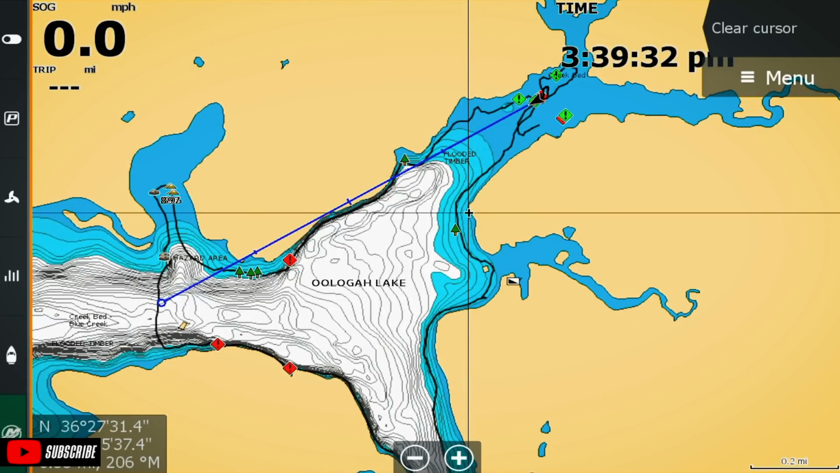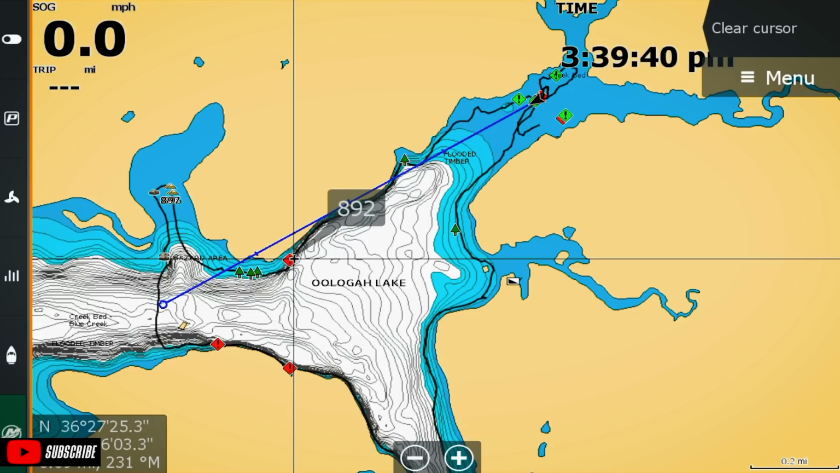That red mark right there, that's where I felt like I lost a big one. I went to look at my watch, and man, something ate it, and I set the hook, and I looked down there, and it's a big old bass, but I didn't catch it. Fished back into this pocket.